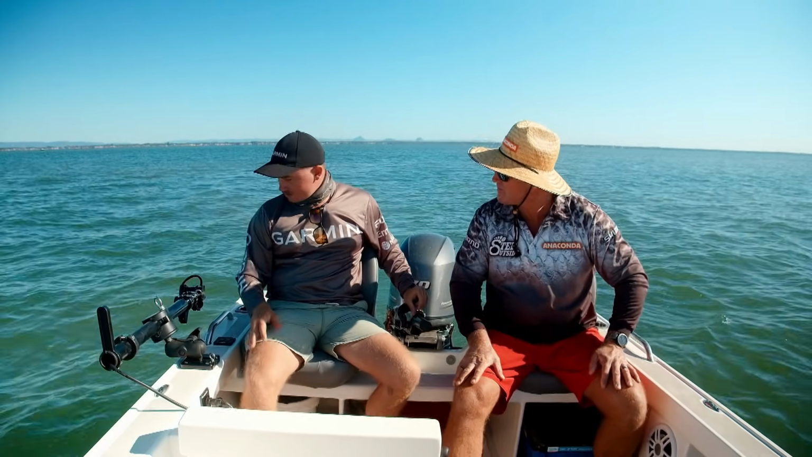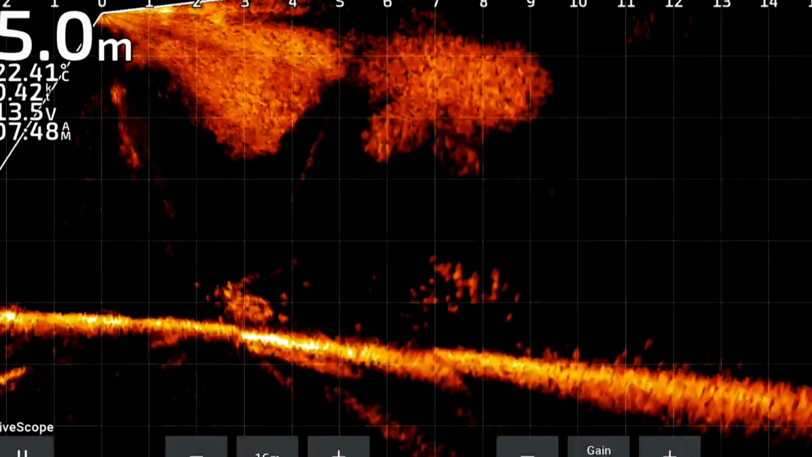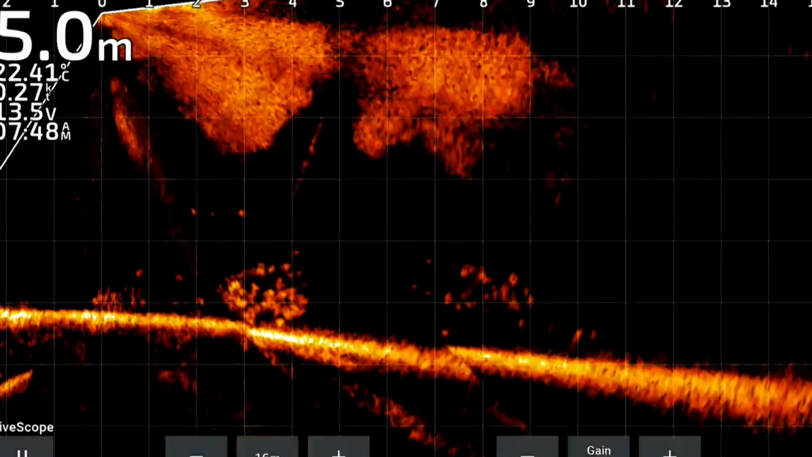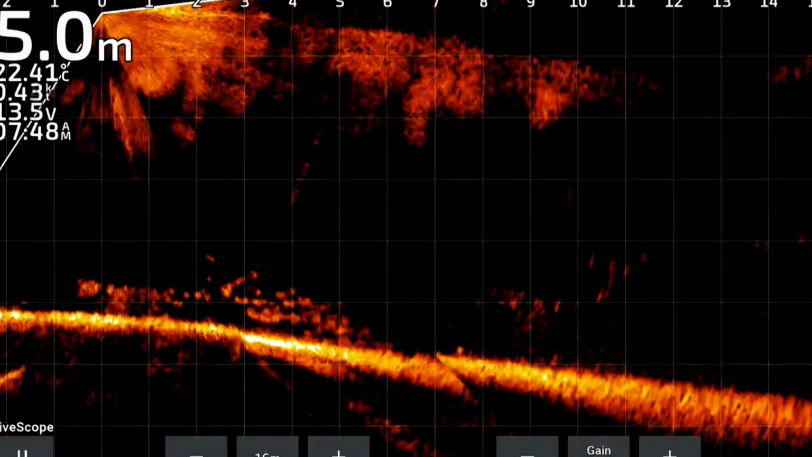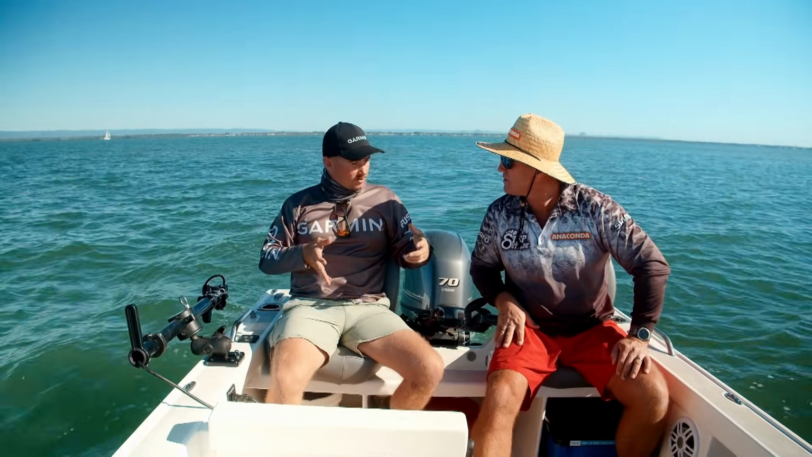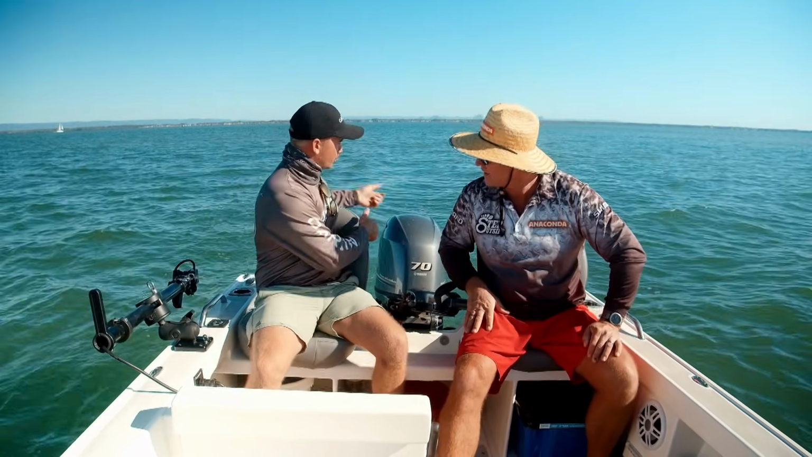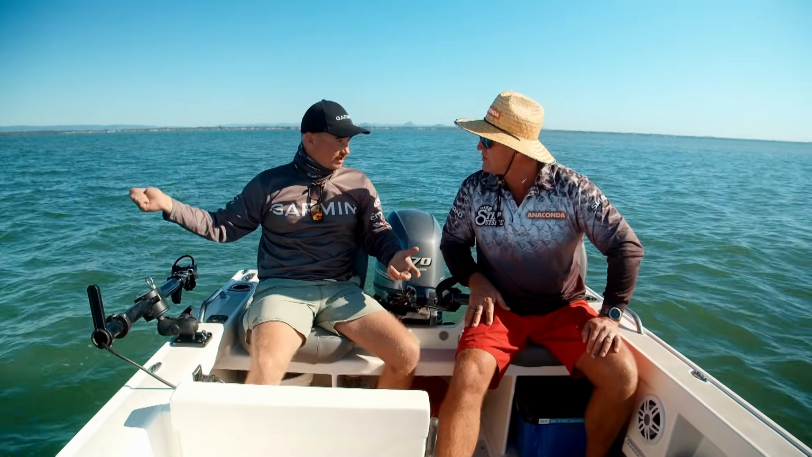Tell me about that. This technology here is live imaging. So what we're getting is exactly what's happening in front of the boat. I can do a 360 scan of what's happening around the boat, and it's live. Instead of the old traditional sonar where you've got to drive over it and then turn around and go back, we can find the prawns in front of the boat or around the boat, wherever they are.